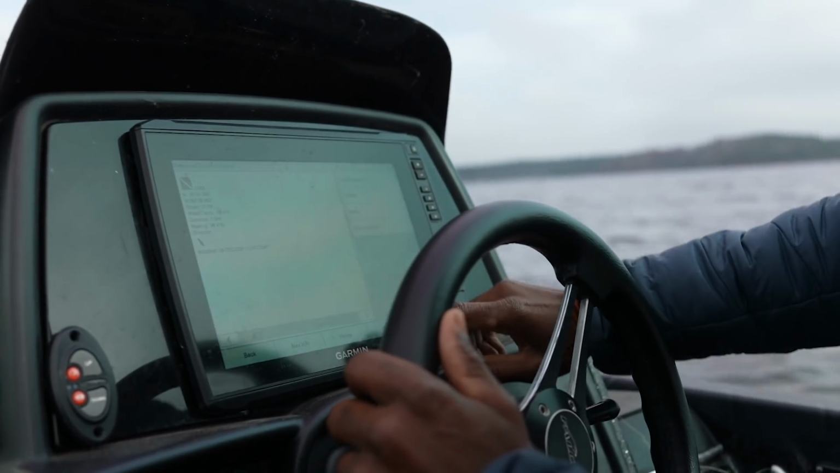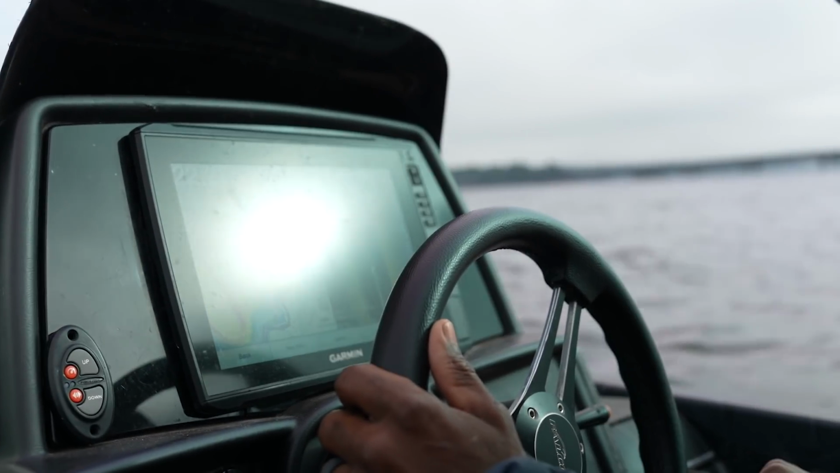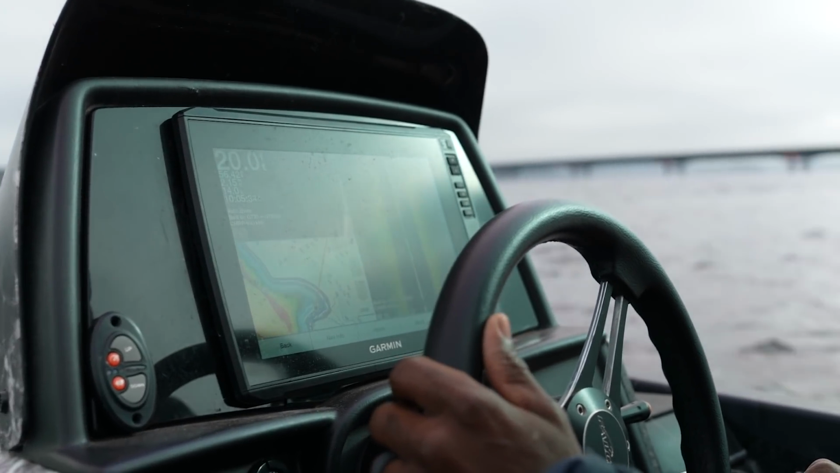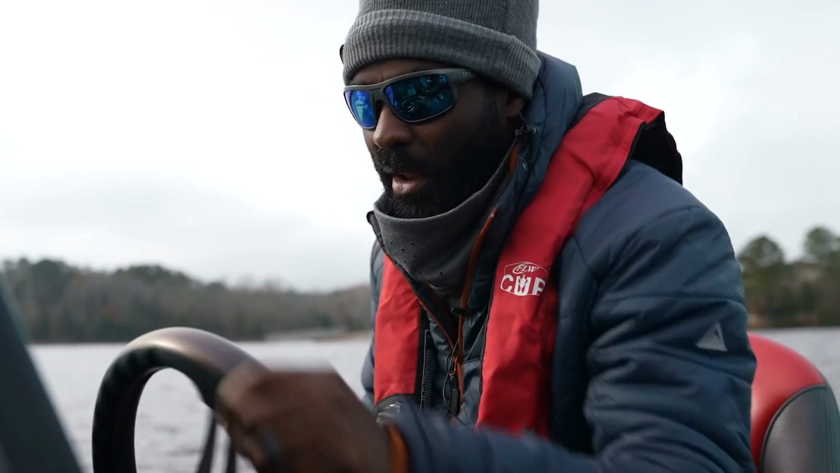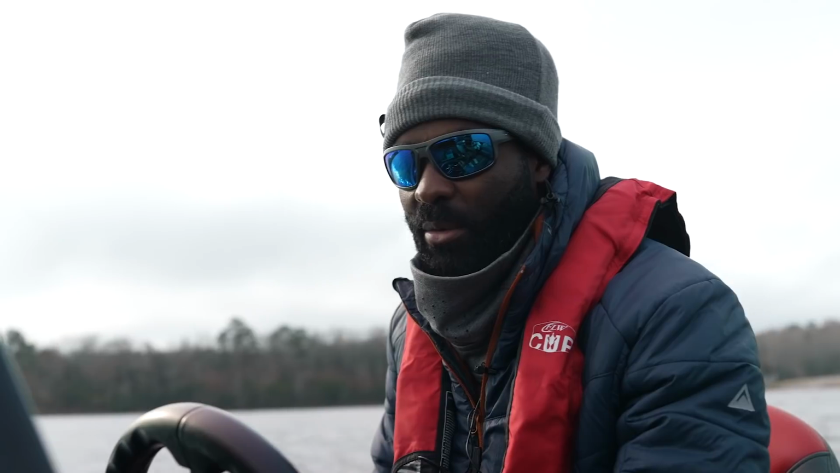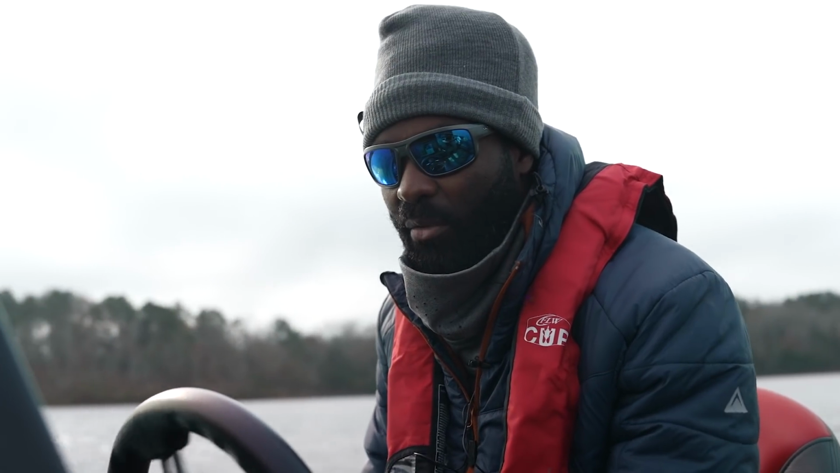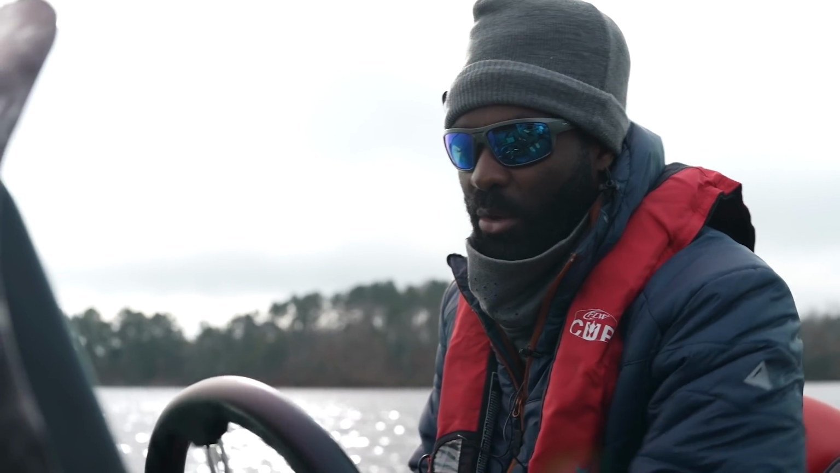But there it goes. I'm looking more for structure at that point. Ditches, brush piles. The colder the water gets, the less I look for activity and I look for the right structures. Once you get in the 40s, you just got to get somewhere that you got confidence in and fish. Just sit down and do the thing.